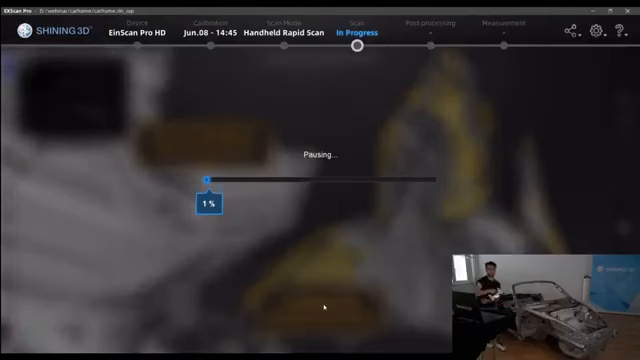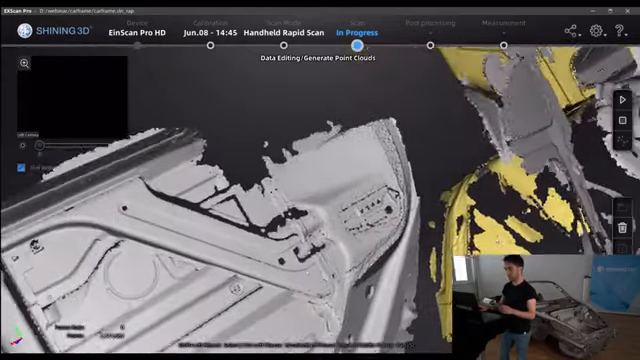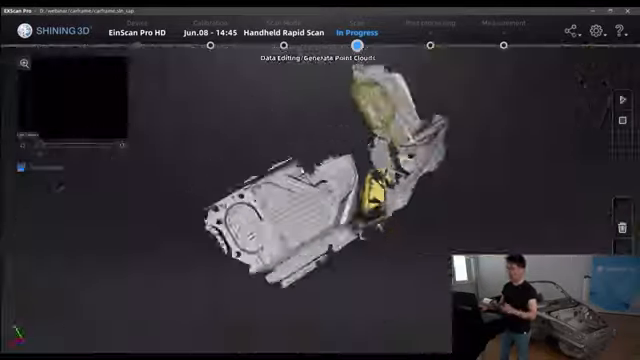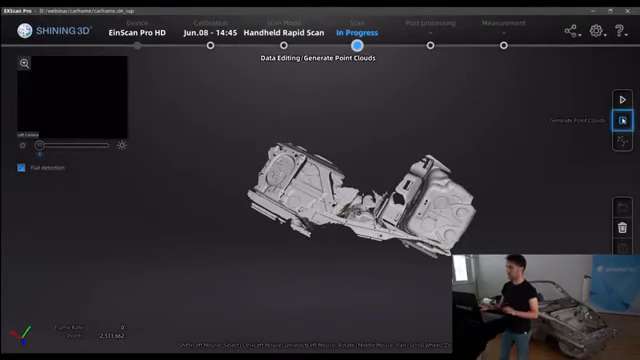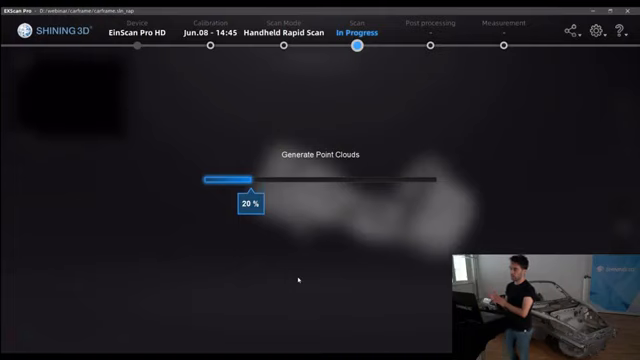I think that it's okay, just to show how it works. As you can see, we have here the points. There is a rough point cloud. So what we can do now is just to show you how it works. Generate a point cloud with speed priority, and that is all. In 2 minutes we scan this part.